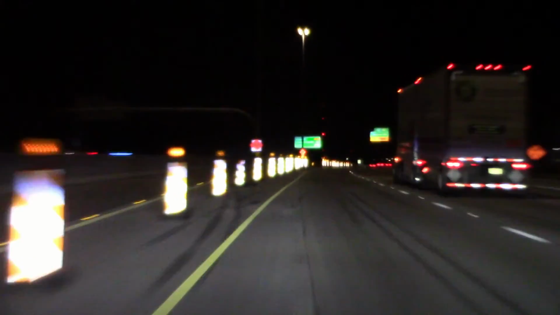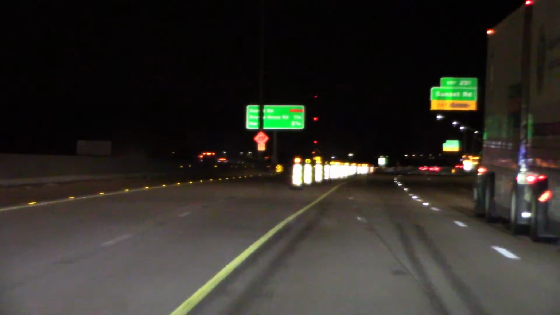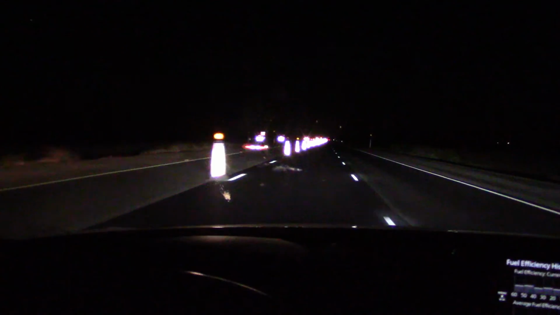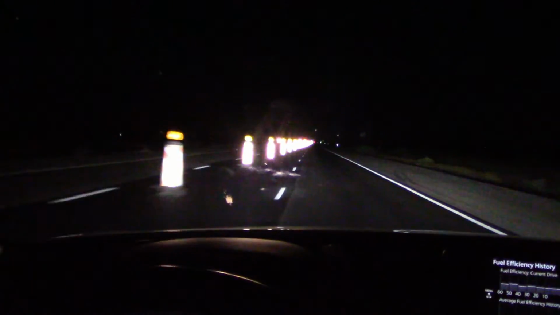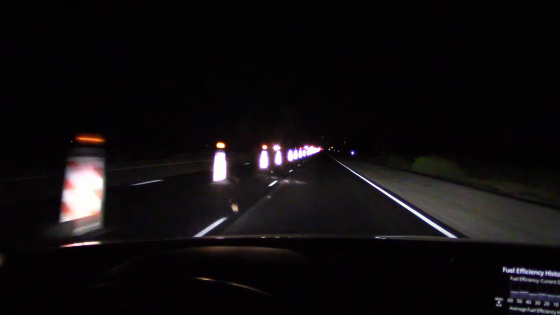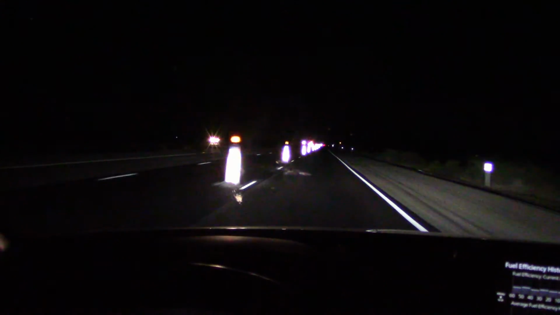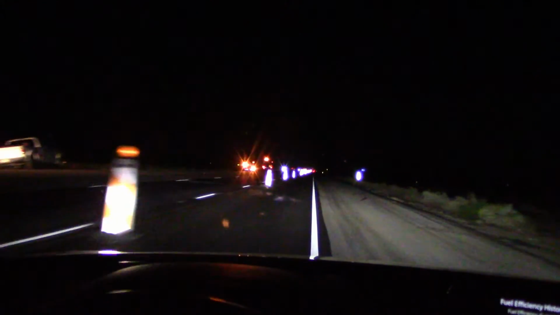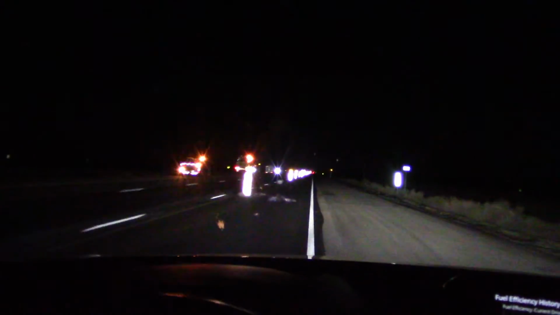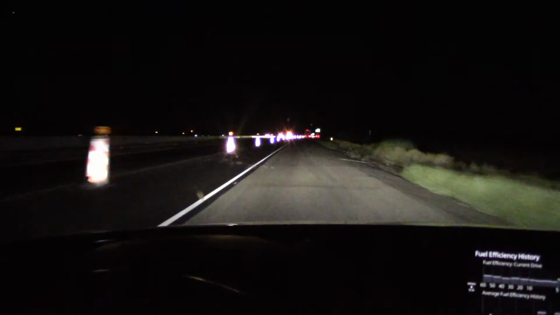About 100 yards down the road. Low beam. Now we have a bunch of reflective signs here. High beam. Low beam. Either way, lighting up pretty good, reflecting pretty good. Oh, terrific. We can run off the road. Well, it pays to have good headlights.